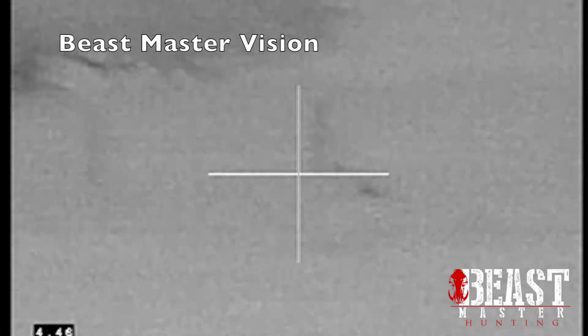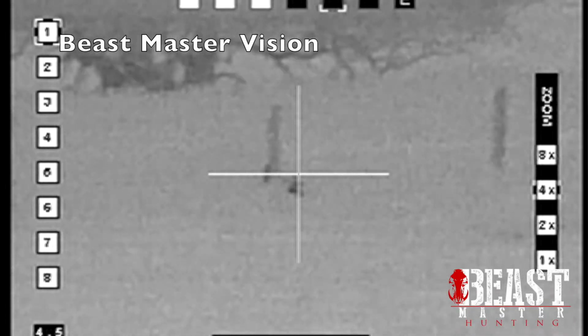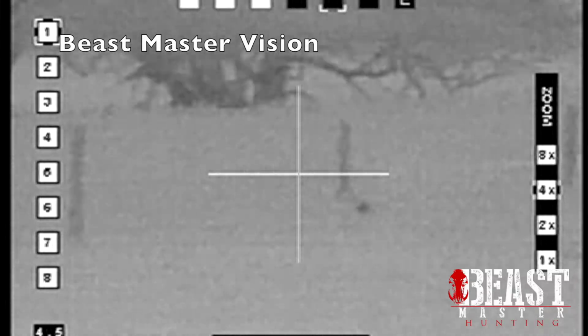So they took off running. I took the one on the right, missed him a few times. I think Nick shot 7 or 8 times, finally hit his. I think you mean one. But no, I ran mine over where we're going to call here in a little bit. Give us another stand on him.